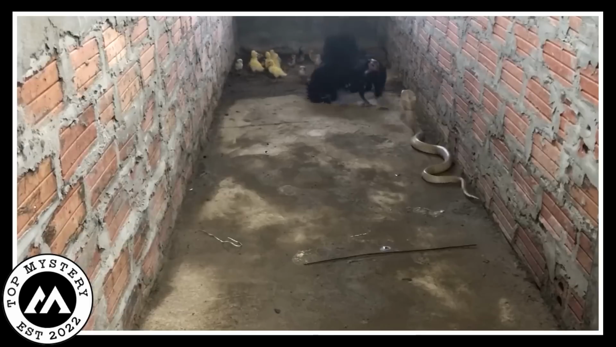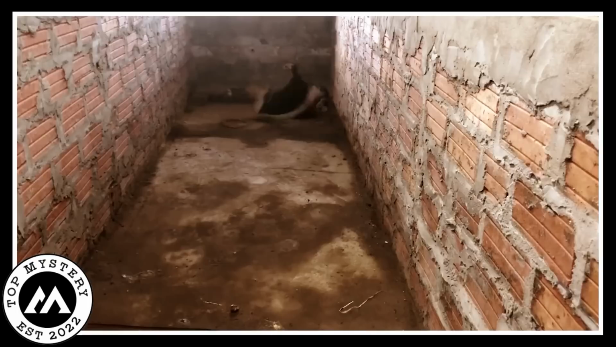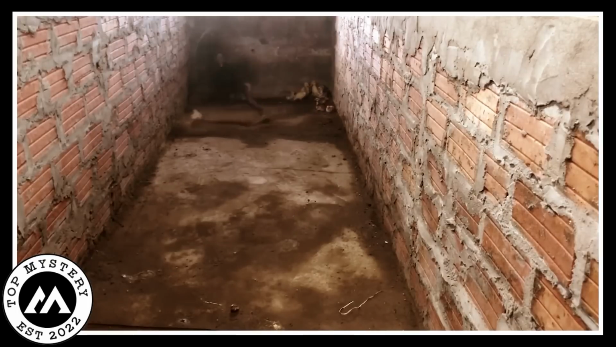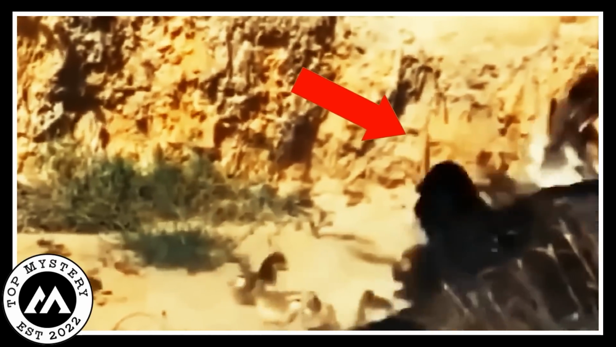Superhero chicken mother. When danger lurks for baby chicks, chicken mothers turn into fearless heroes. Imagine an eagle eyeing a fluffy chick for lunch. No way. Our stalwart mother hen steps up, using her body like a superhero guard.